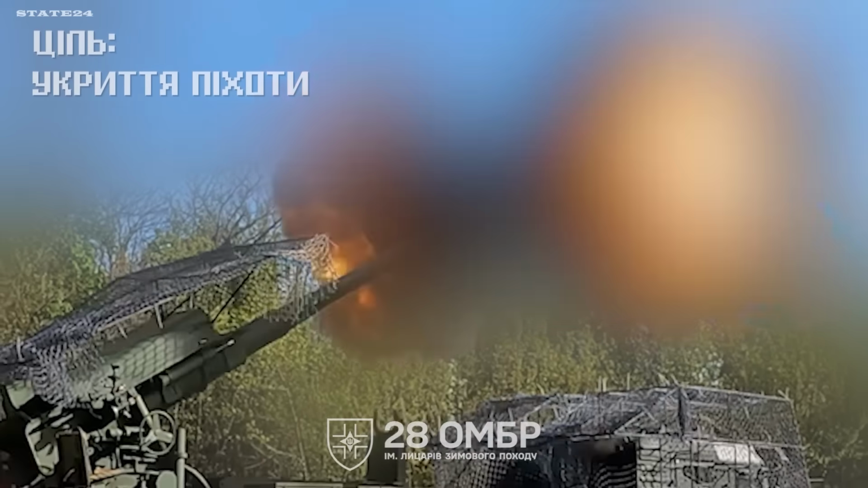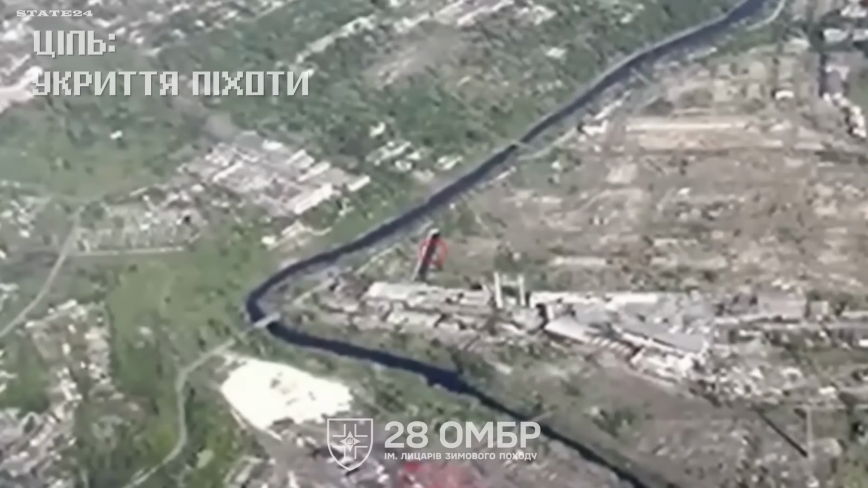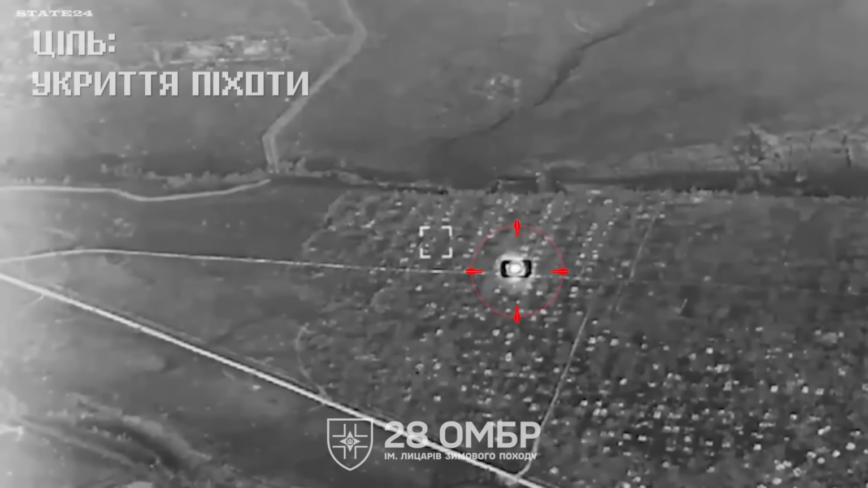The deeper the push into the city, the harder it becomes to supply and support those forward positions. Artillery is making it impossible to hold. When artillery can target infantry inside industrial buildings, does urban penetration still offer any real tactical advantage?